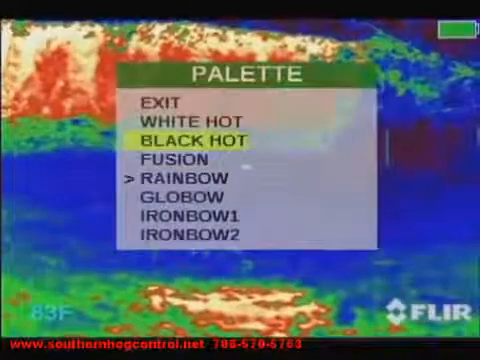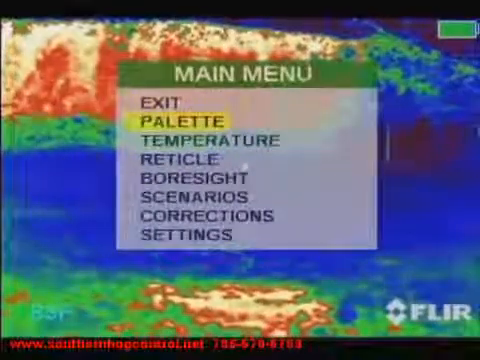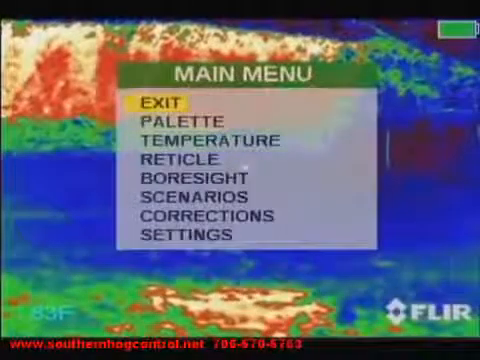Here I have selected the rainbow color palette. Notice the blue dot left of the center crosshair. This is the aim point for the temperature sensor. As we pan around on the ground, notice the different temperature levels of the ground. The temperature sensor reflects in the bottom left corner the difference in temperature.